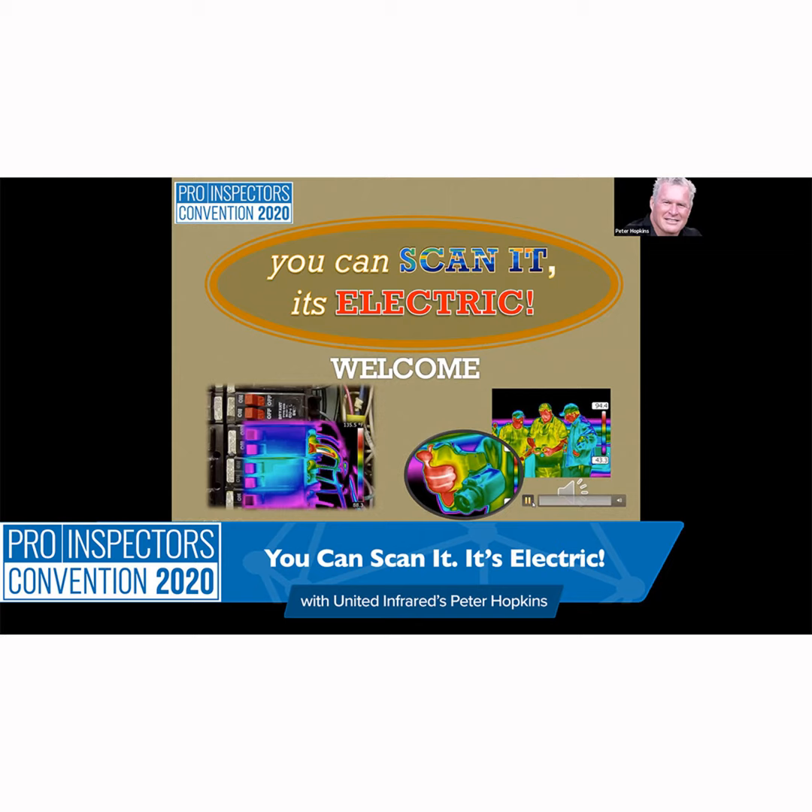Now, one of the key things to know about thermography is that the equipment you see on the left is pretty much how it was done. This was funded by the government. They found there was a technology that can see things that our own eyes can't. You had to pour liquid nitrogen in this machine to make it operate.